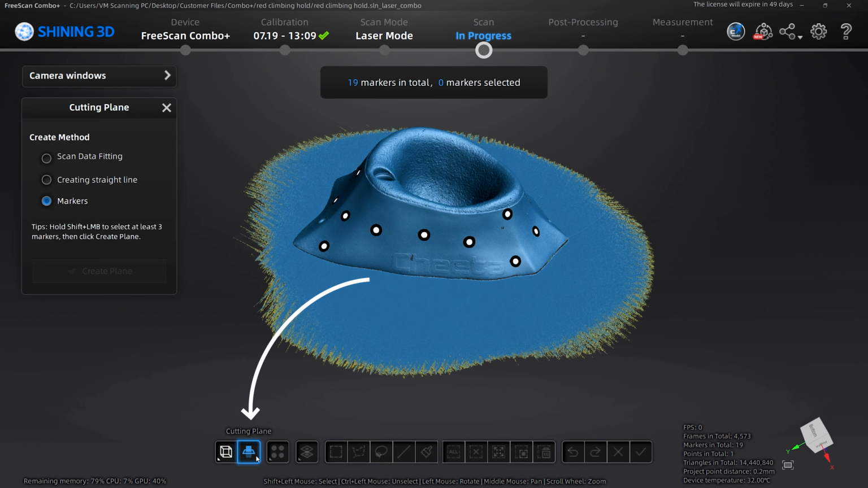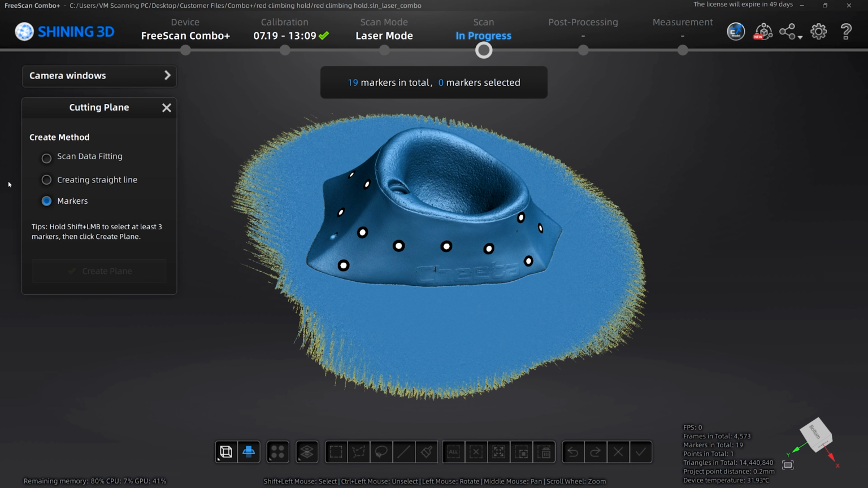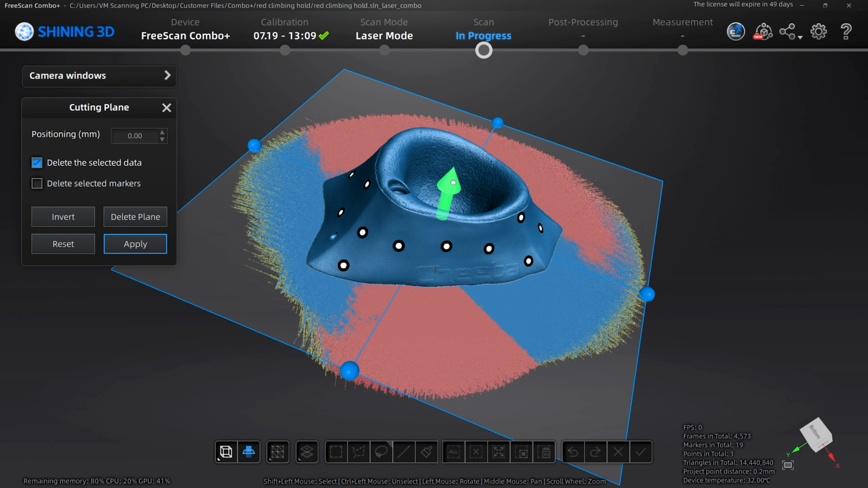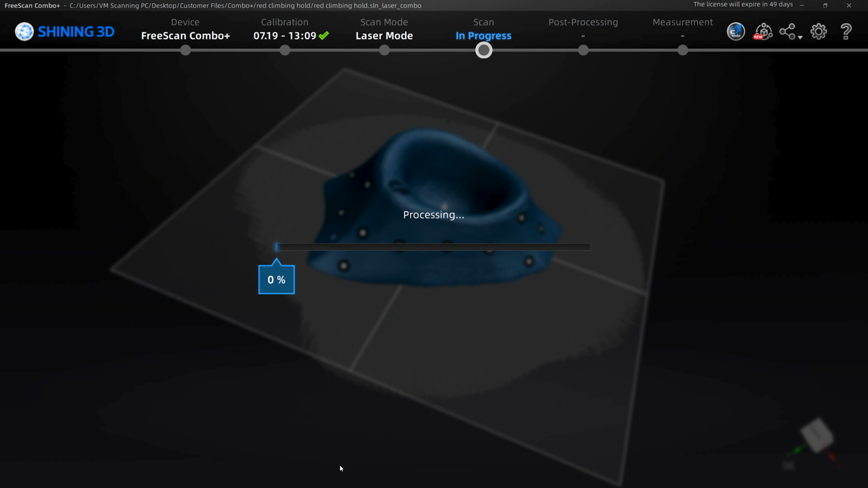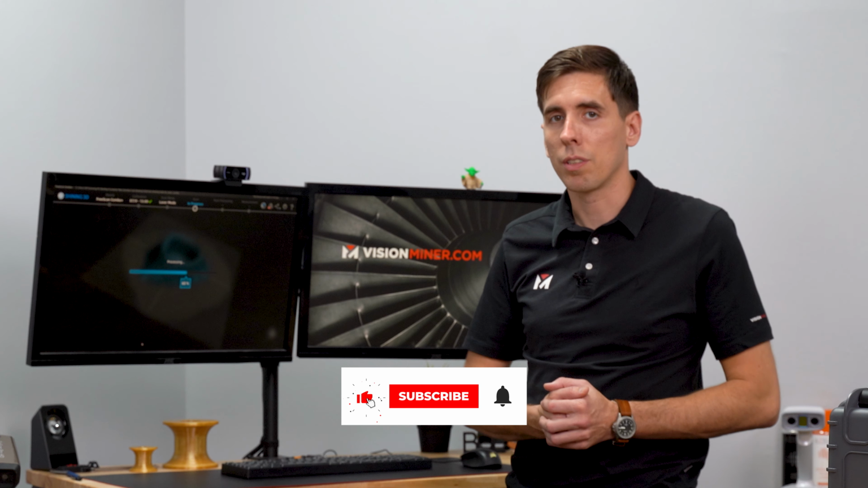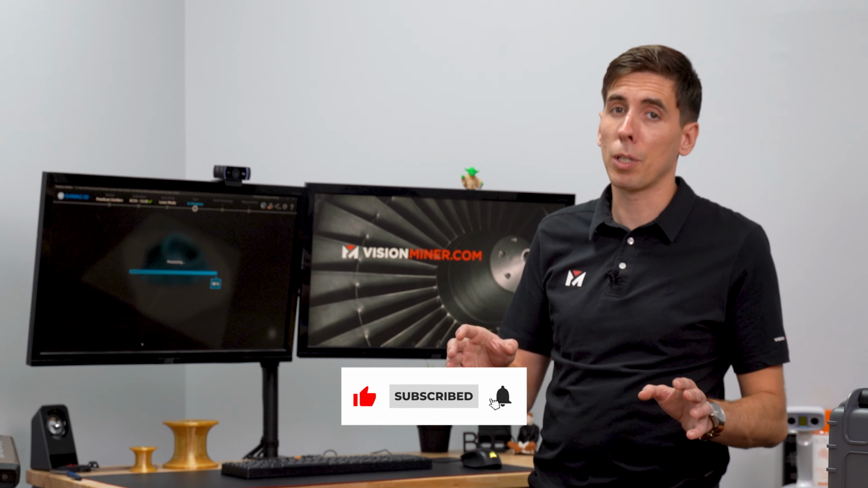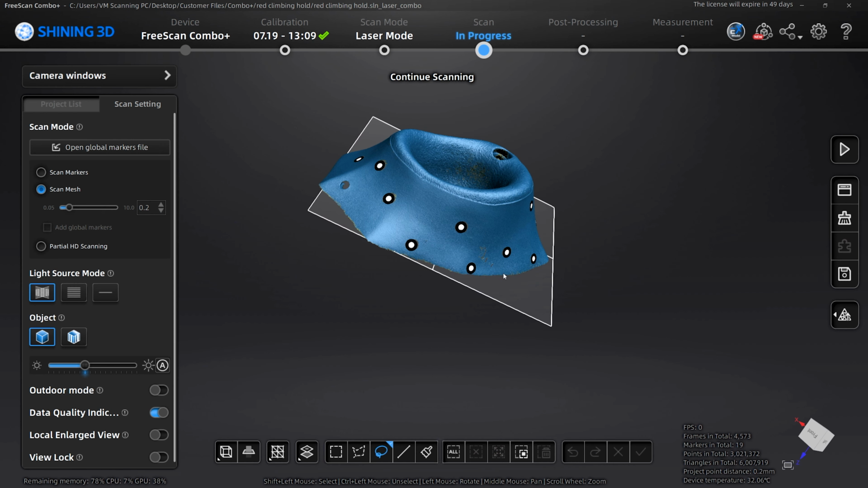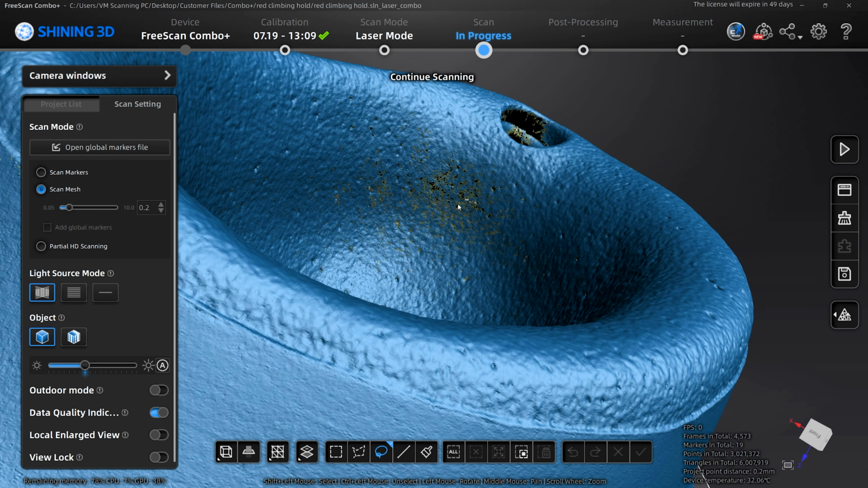All right, so go ahead and do a cutting plane here again before I get that extra data, just by fitting the point cloud. And create plane, move it up just a hair, apply, delete that extra data, and now I've got more system resources to finish that part of the scan before we flip it over and align both halves. All right, so I need to get a little bit more data. Oh, you know what? I can get a little bit more back there too.